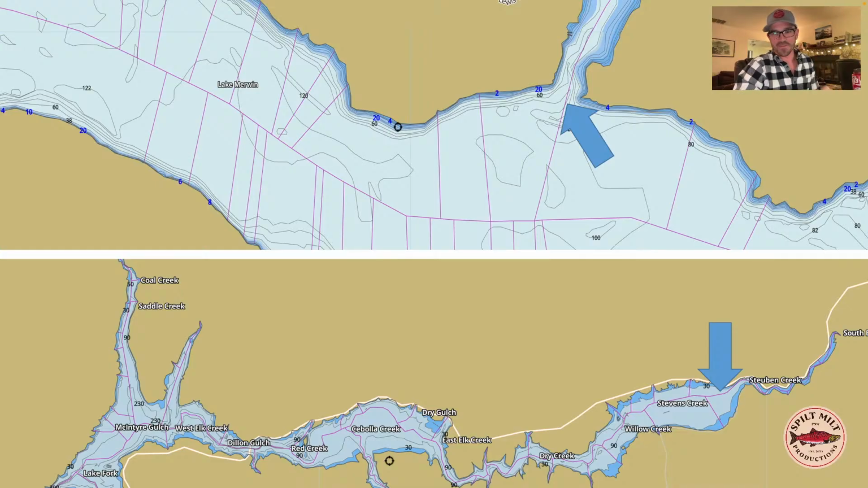I'm sure it's different now, but they still stage up in this basin right here in front of the river, which is interesting because early in summer, most of them are way down by the dam where it's deeper and colder because that's where the flow has drawn most of the zooplankton resources. But they're not focused on feeding anymore in this late season pattern. They're more focused on getting ready to spawn.